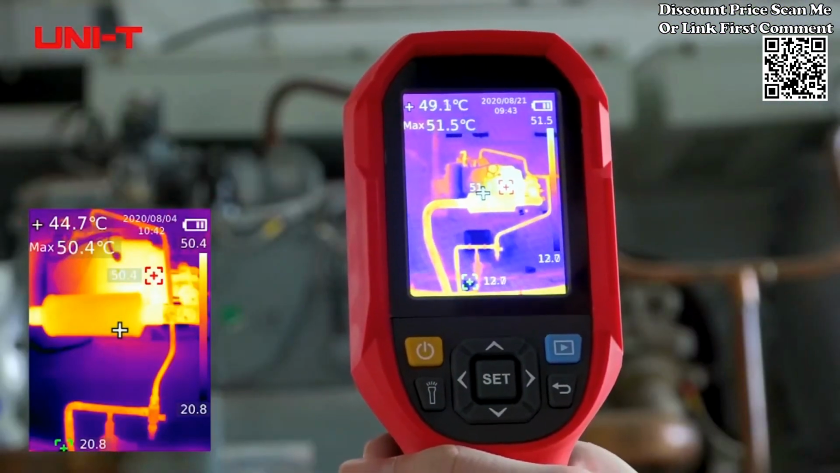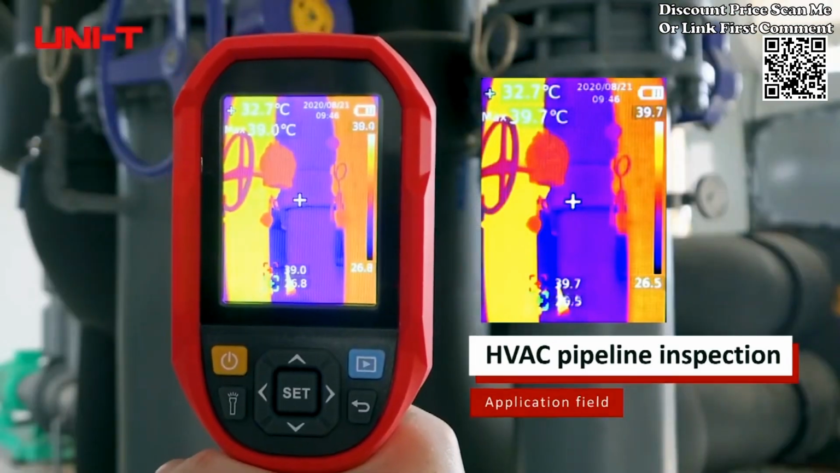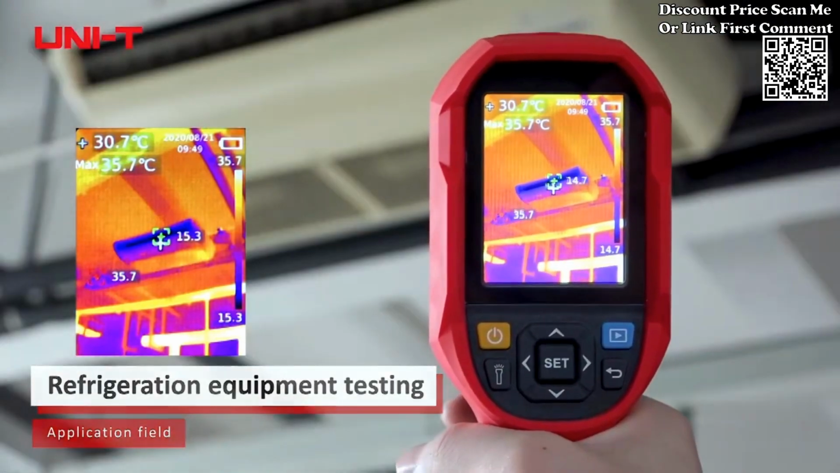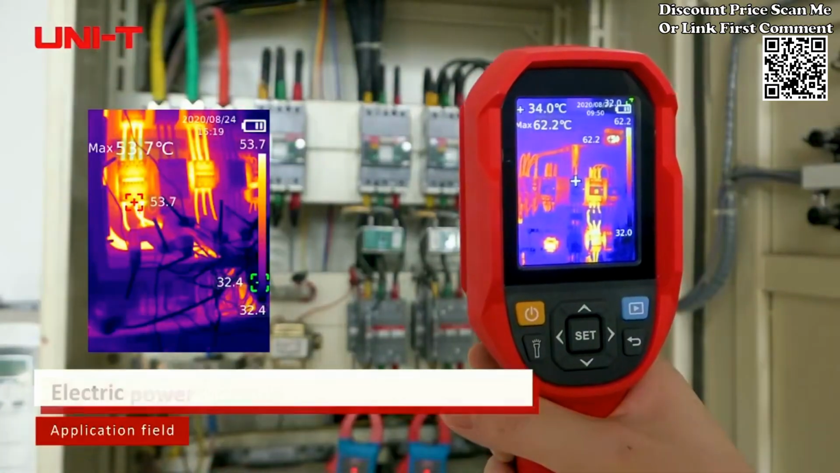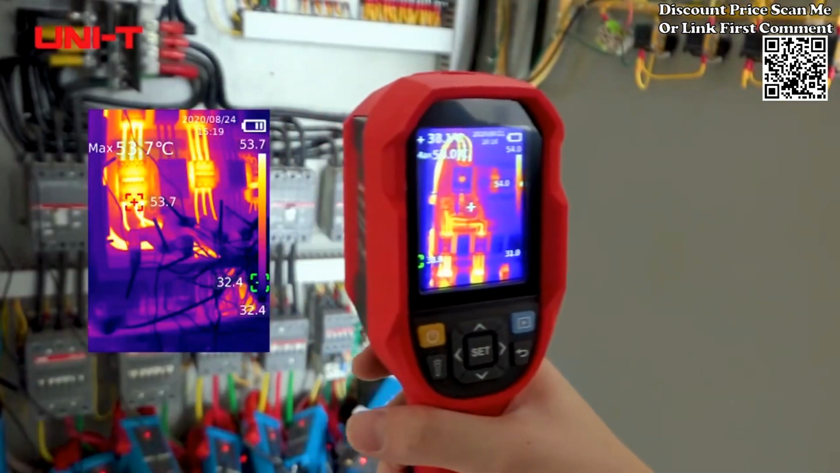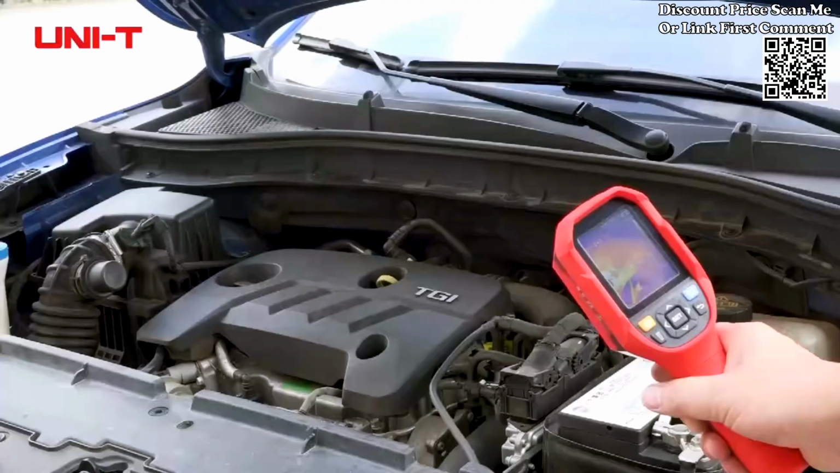Compact and portable: the device is likely designed to be compact and portable, allowing users to carry it easily to different locations for on-the-spot thermal inspections. User interface: the UTI260B is expected to have a user-friendly interface that allows users to navigate through settings and capture thermal images efficiently.